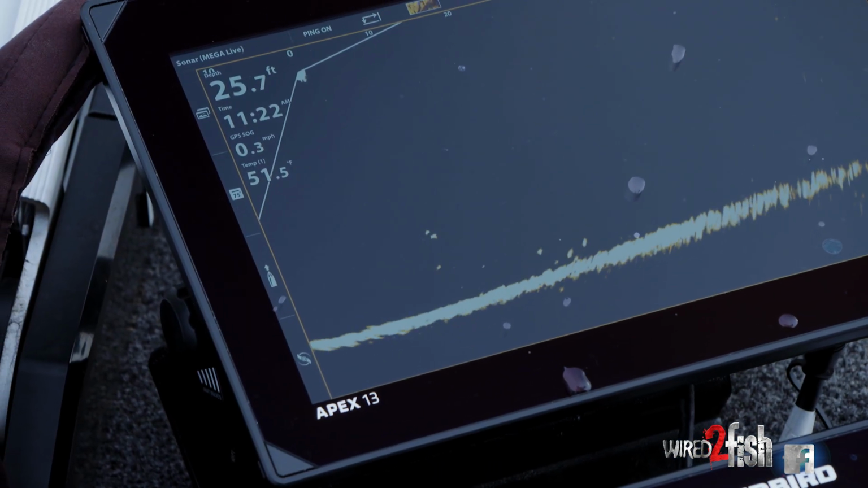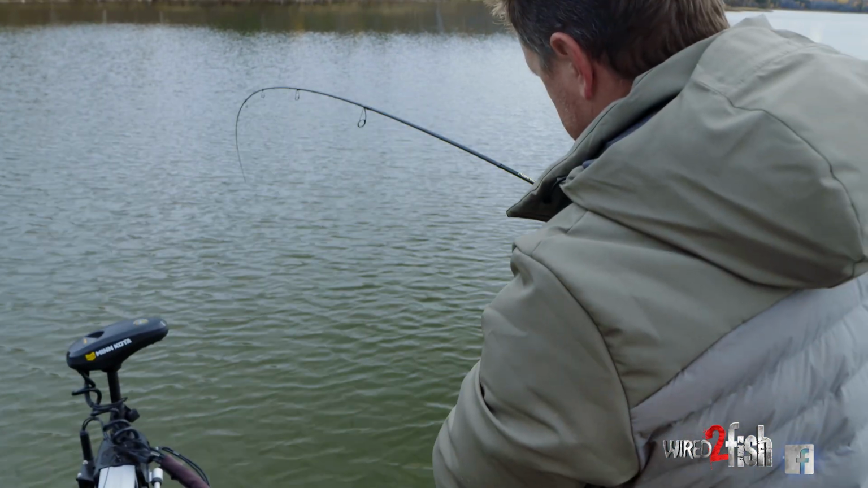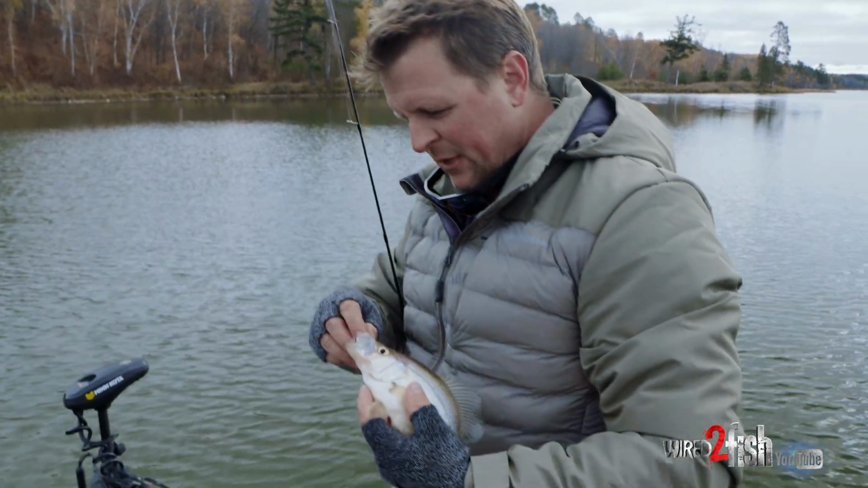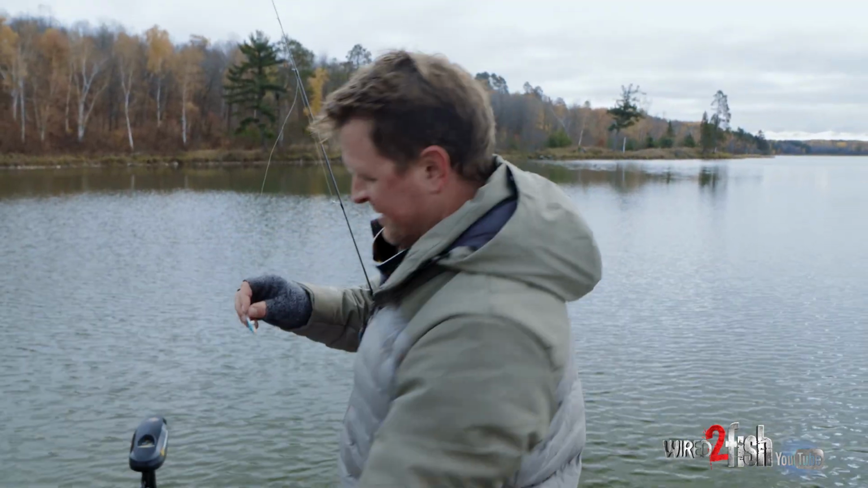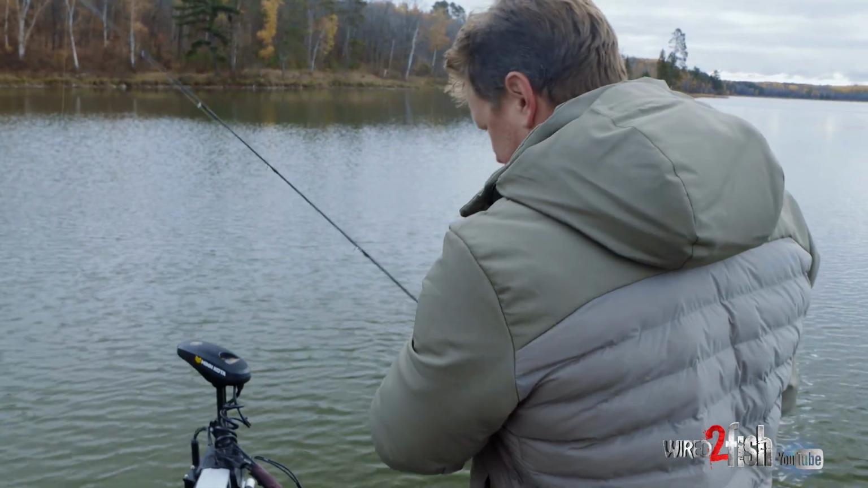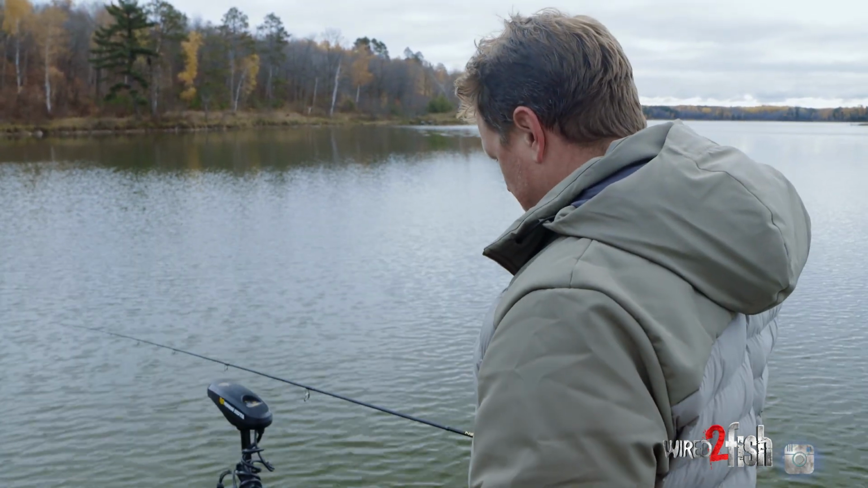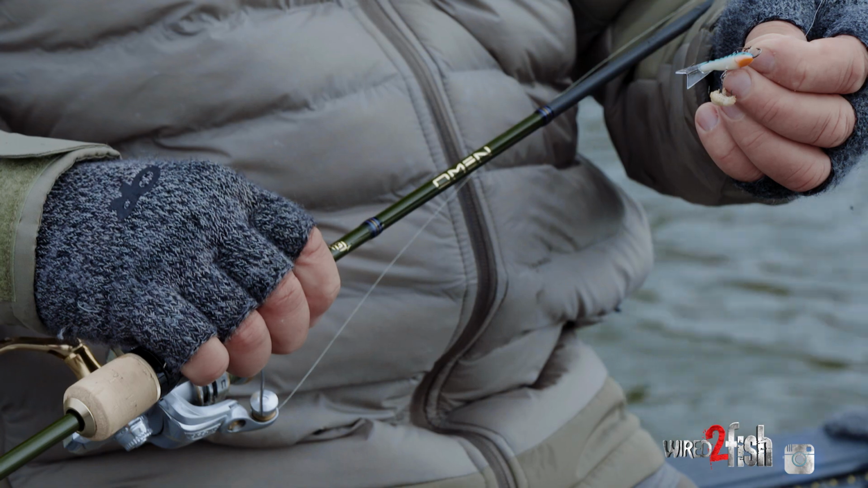Bit. Little guy. Still fun on light tackle. It's got this sweet little ultralight with a real light braid and fluorocarbon combo. I'll talk about that in a little bit, but it's fun having gear that's sized appropriate for the fish. Chasing panfish on a light setup, man, they tussle good. We're so used to bass fishing with heavy setups, 20-pound fluorocarbon, for what isn't always a real big fish. So it is kind of fun downsizing to panfish gear and actually really enjoying the fight out of them.